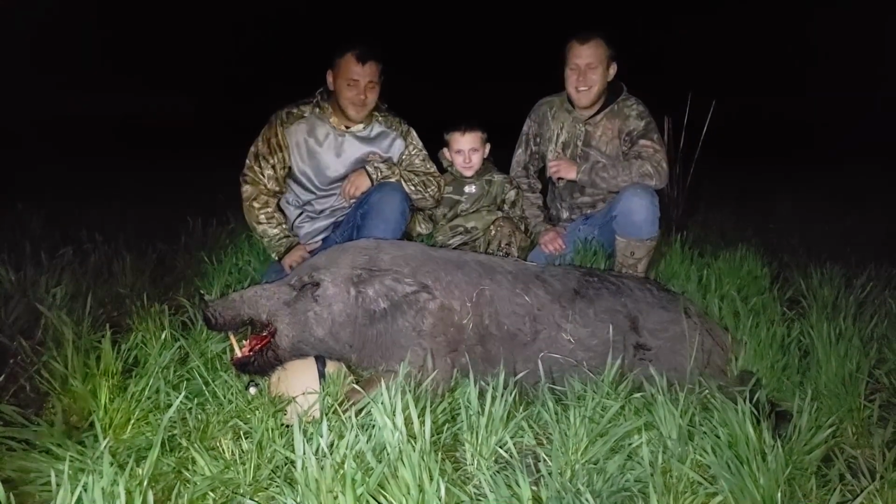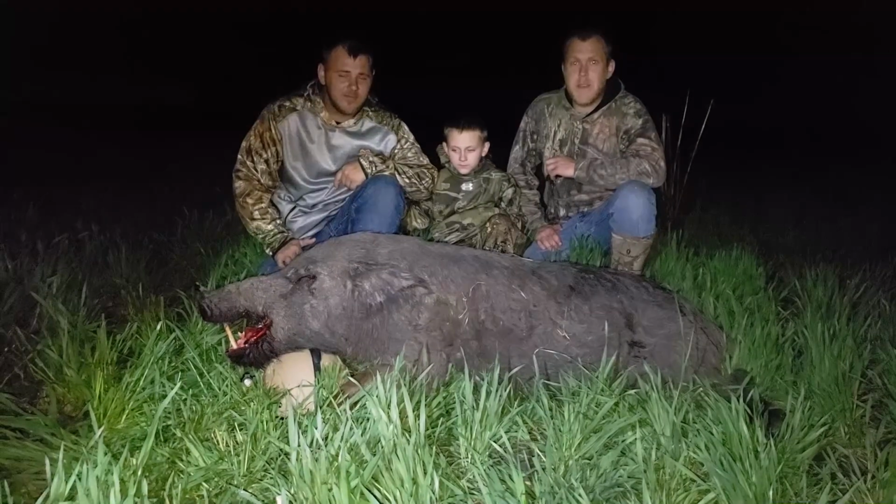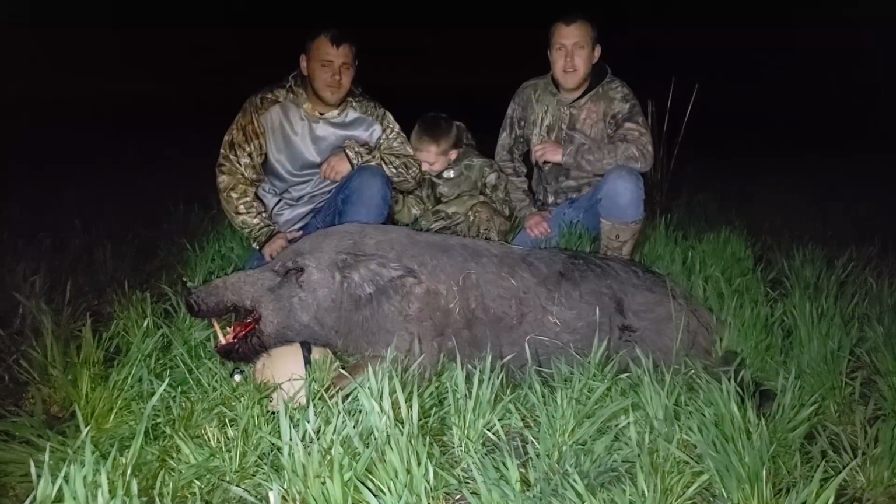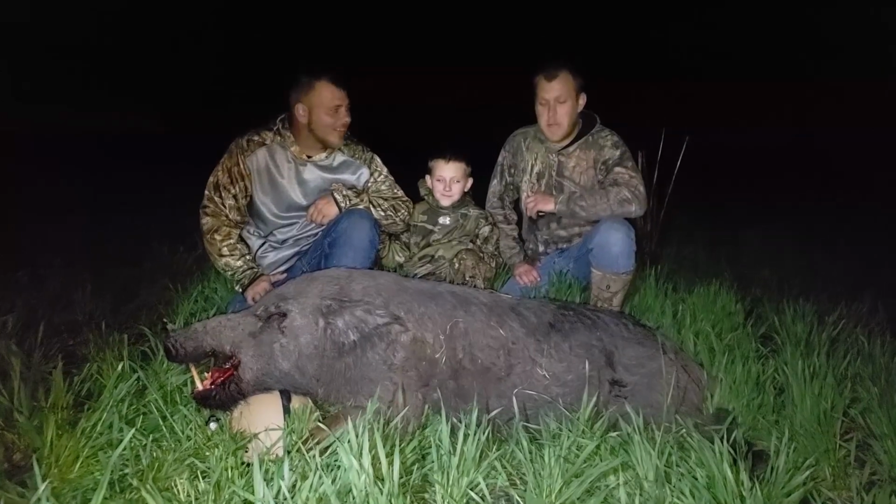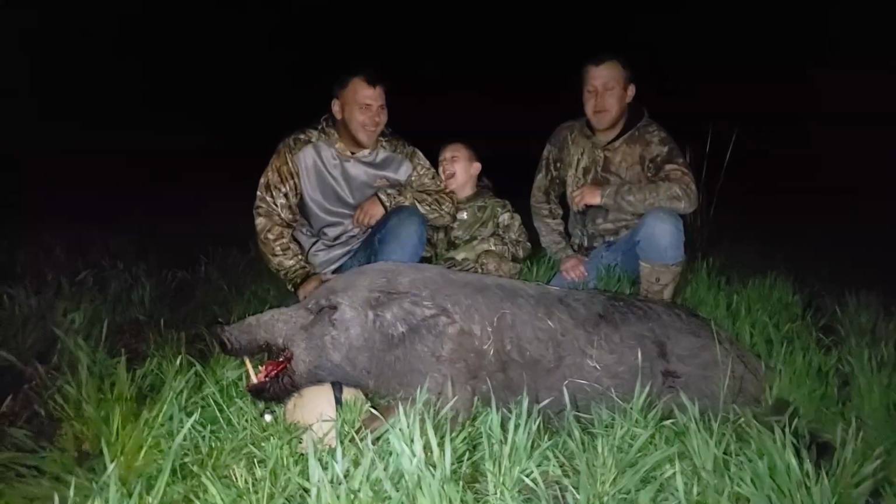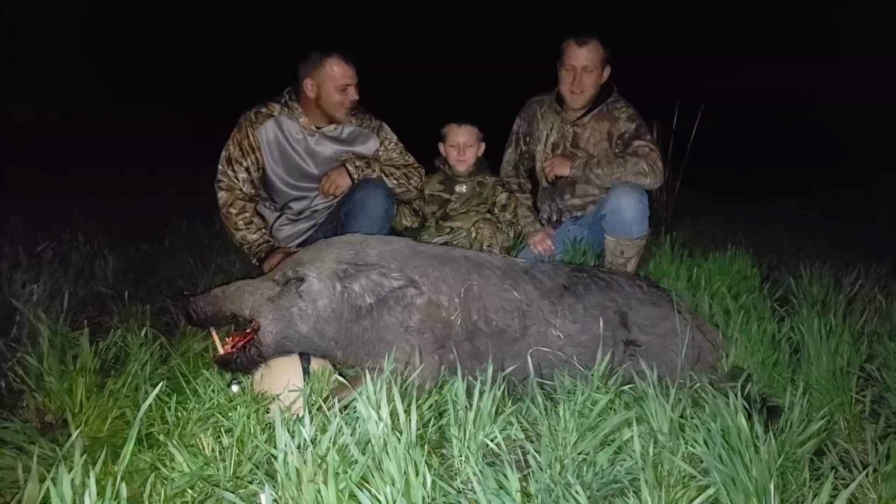So you guys shot this one. You shot another big boar at a different location, a bobcat. But after you shot this one, we found a bunch of other pigs in the thicket. You guys went after them with Cody. What happened there? Well, we literally crawled in bed, and I think Colby here, he cuddled with one of them. So we put the hurting on them too. So you shot a bunch over there.